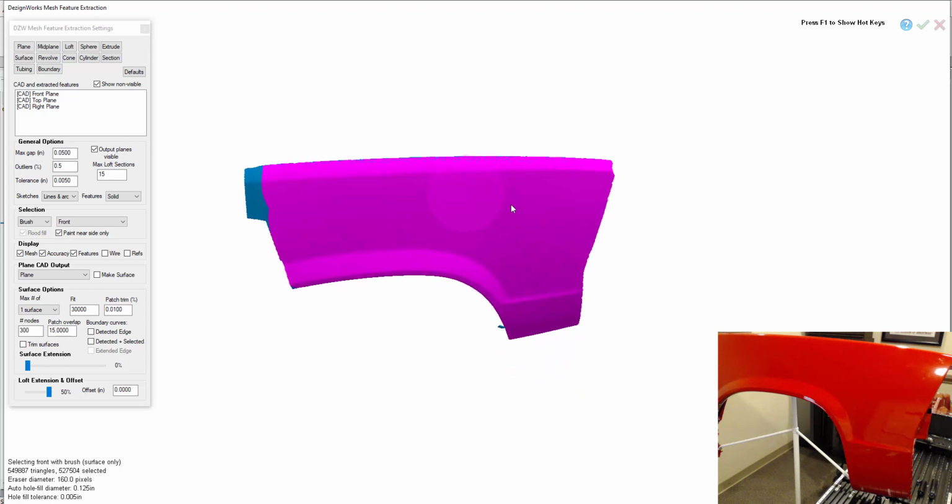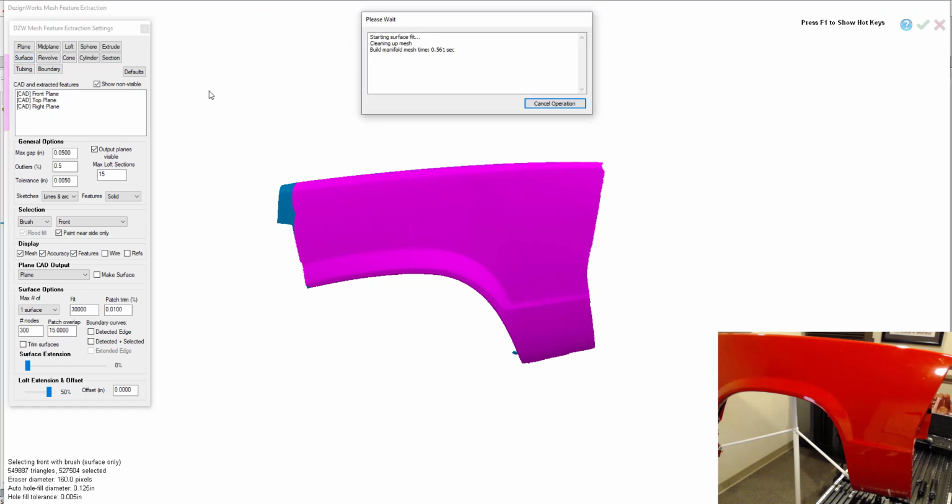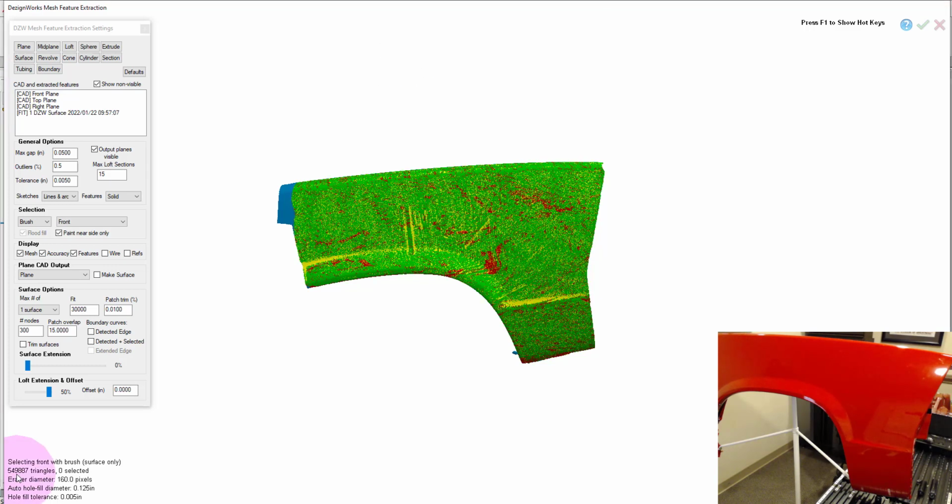Now I've got where I want to make a surface. Yes, one surface, not 50,000 patches. We're going to say surface. So DezignWorks utilizes GPU and processes this data very, very fast. Again, this part was like 23 by 37 by 6. But you see how fast and efficient the Faro Max is. So it's just about done processing, and it's going to build a surface.